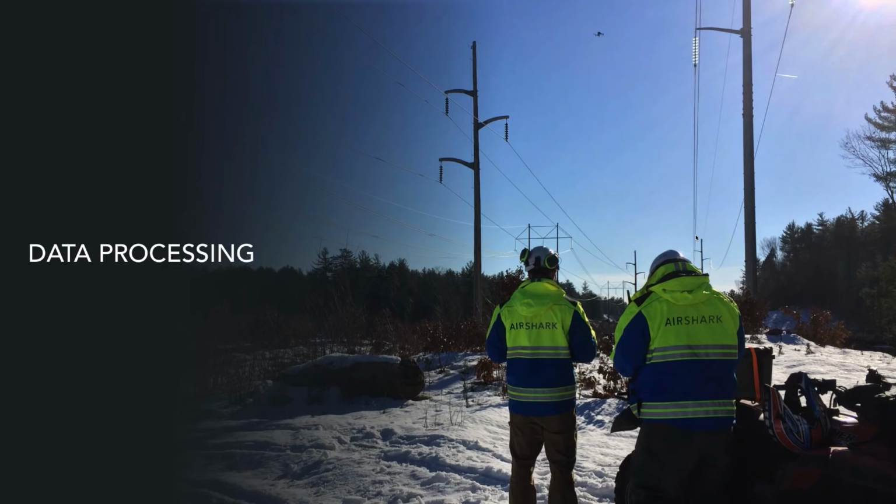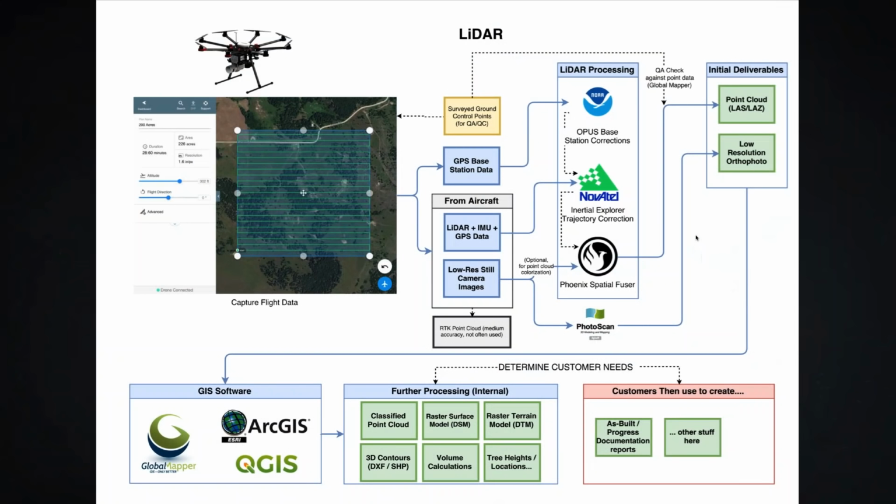One of the things we can do is either use onboard cameras to colorize that data and also generate ortho images, or for higher resolution data, generate ortho images from another aerial capture flight with a higher resolution camera. So depending on what the needs are, there are several pieces of data that move around through the process.